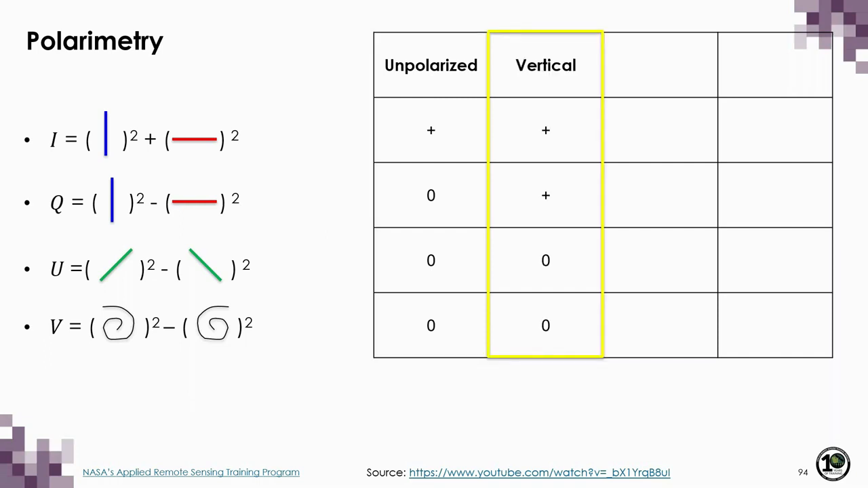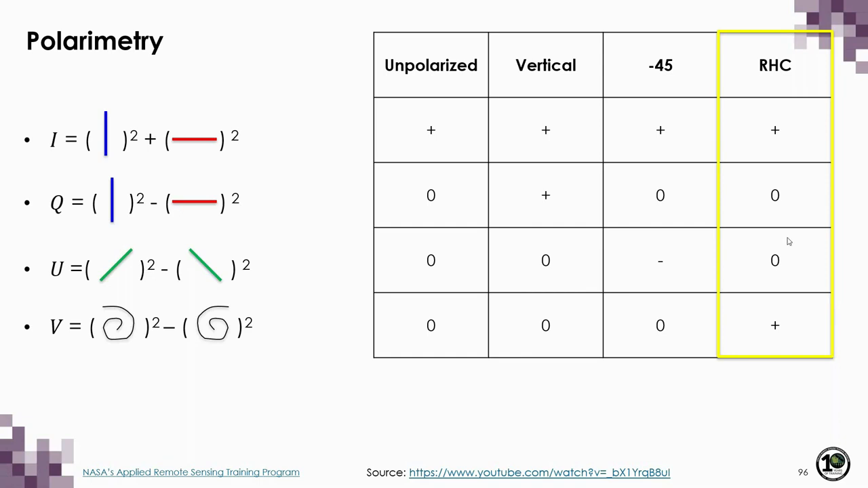For a linearly polarized wave, we have a positive value for both I and Q, whereas U and V are equal to 0. For a linearly polarized wave at the negative 45, we have a positive value for I, Q is equal to 0, U is negative, and V is also 0. And for a right-hand circular polarization, we have a positive value for I, U and Q are equal to 0, and V is positive, indicating a right-hand circular orientation.